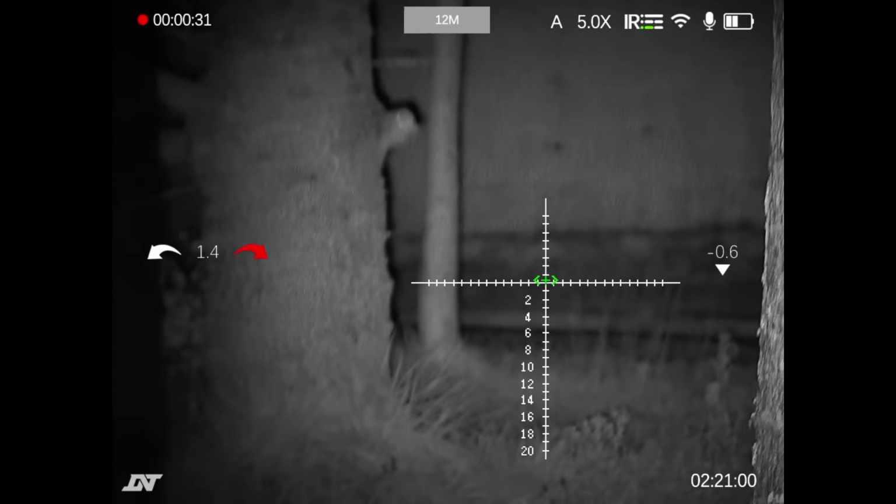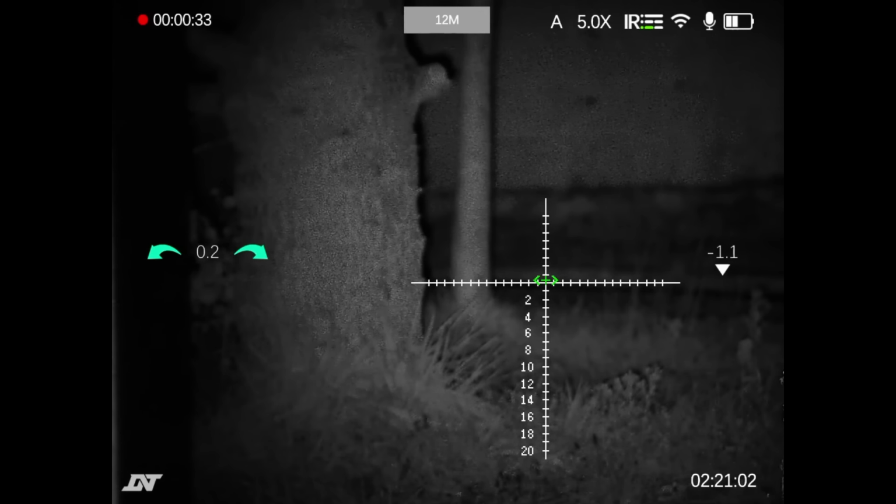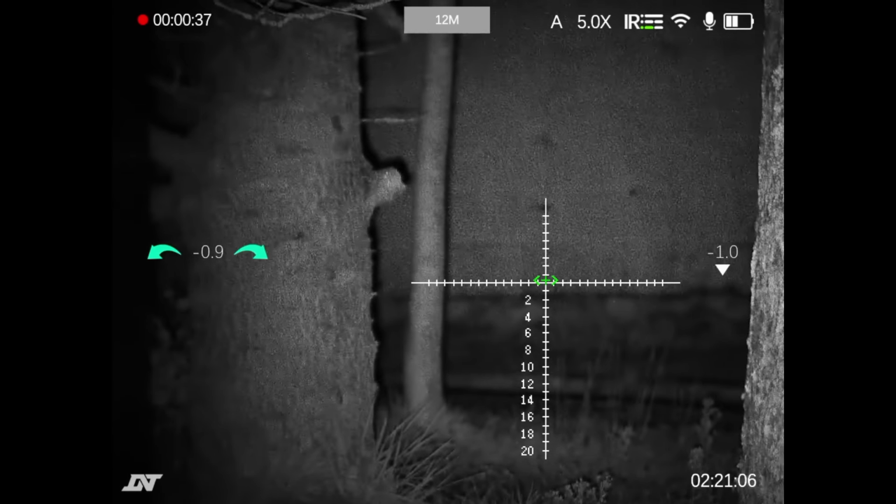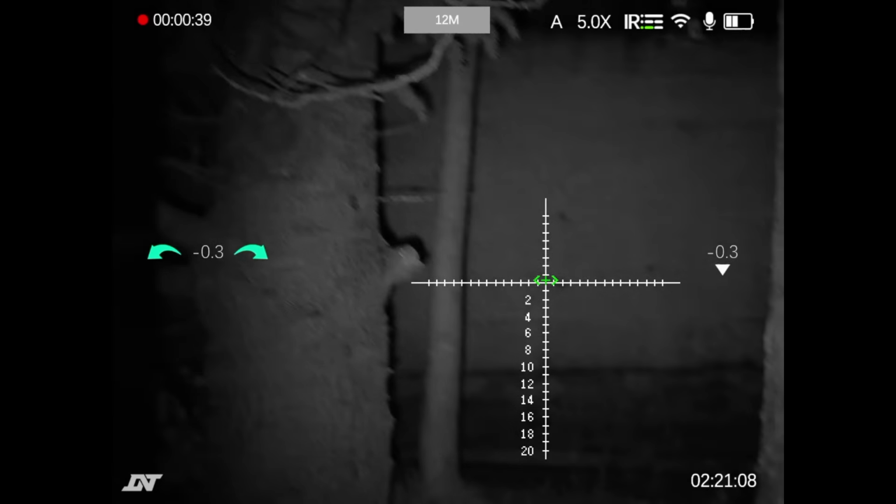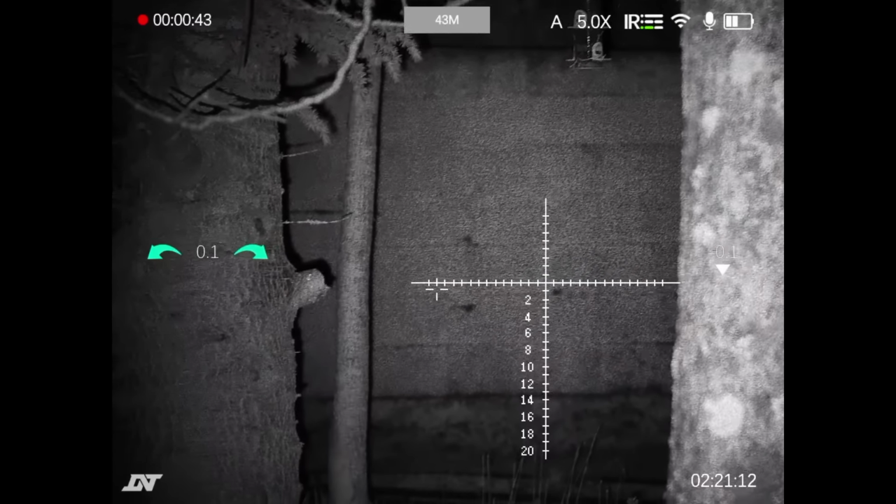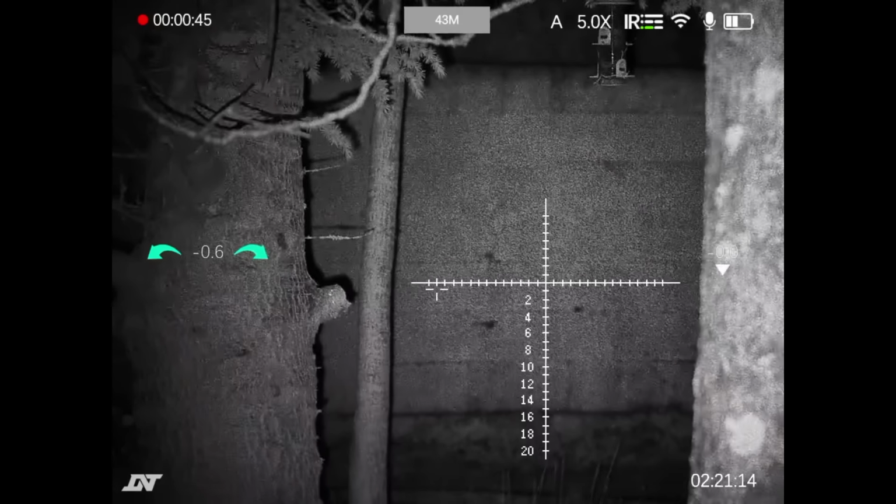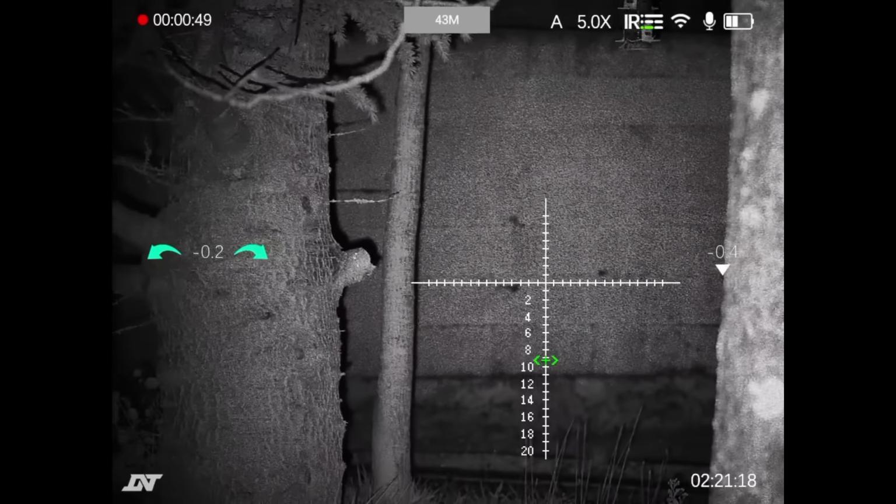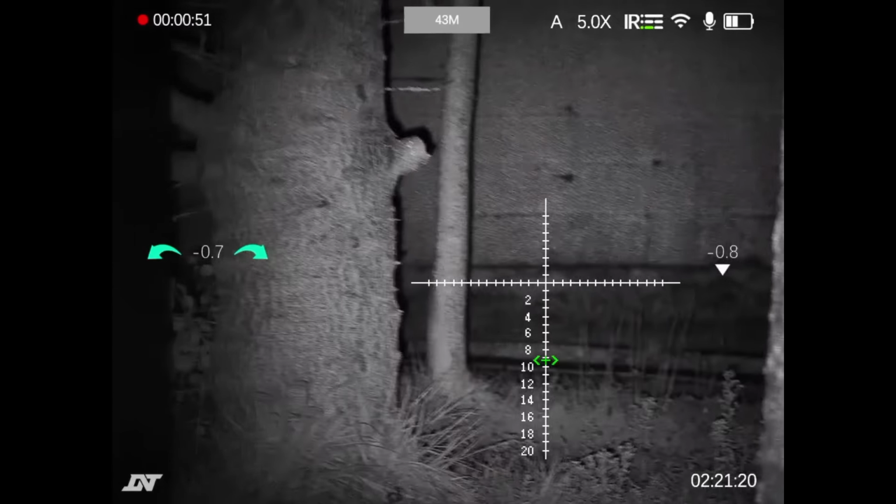So we can see all the way along this little bit of garden here out to the back wall there, and the back wall, let's just range find that. The back wall's 43 metres away, and if I were to want to shoot something there, which is going to be difficult at this power, look at the drop. Look at the drop we've got there.